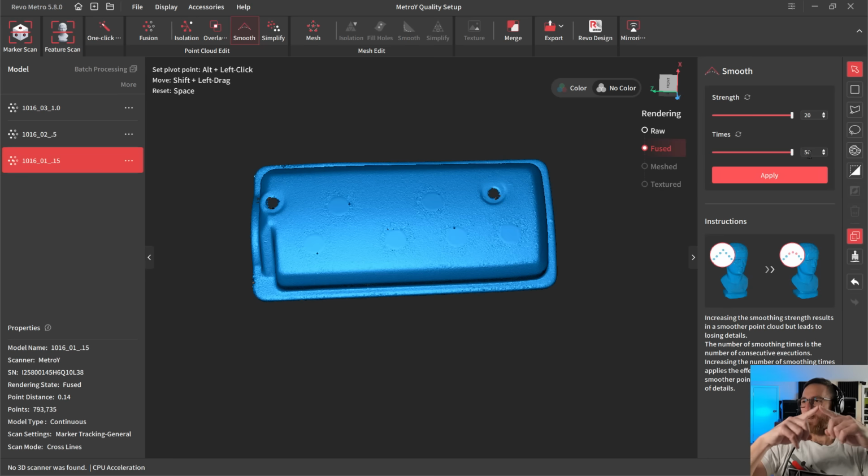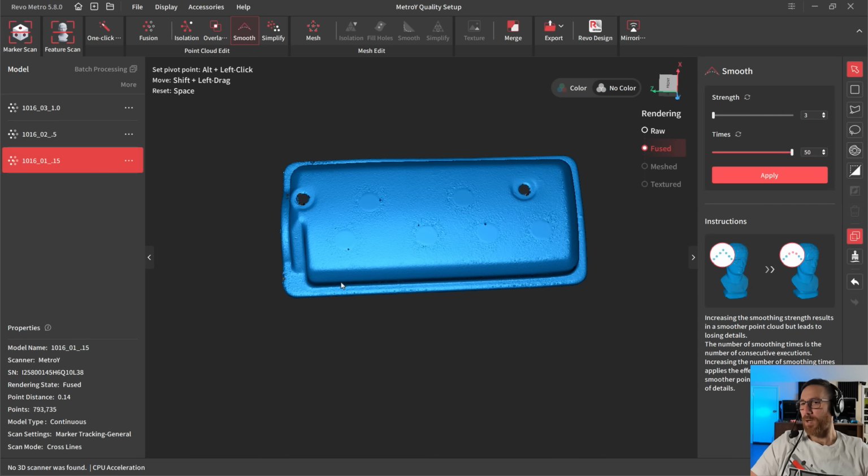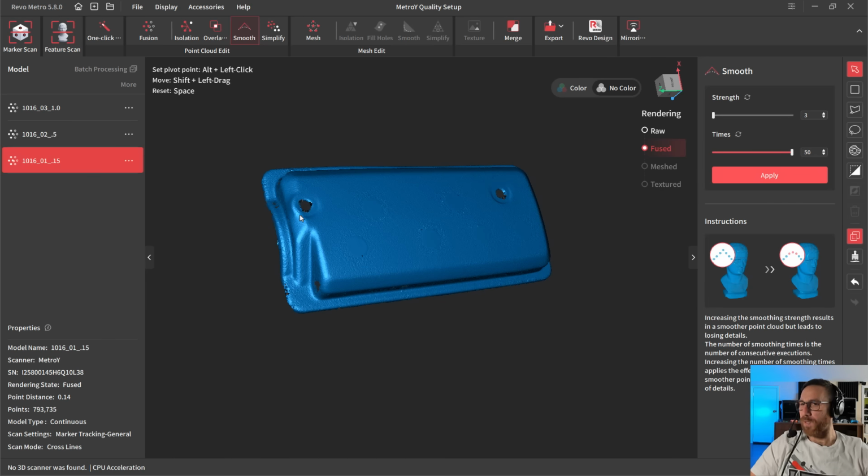Now, if we have a very low strength value, but we go through it 50 times, each time it's going to move that point a little bit more each time. It's just going to keep going until we get that smooth result. Now, the reason this is important is because cranking the strength all the way up oftentimes can reduce detail on edge features, for example.